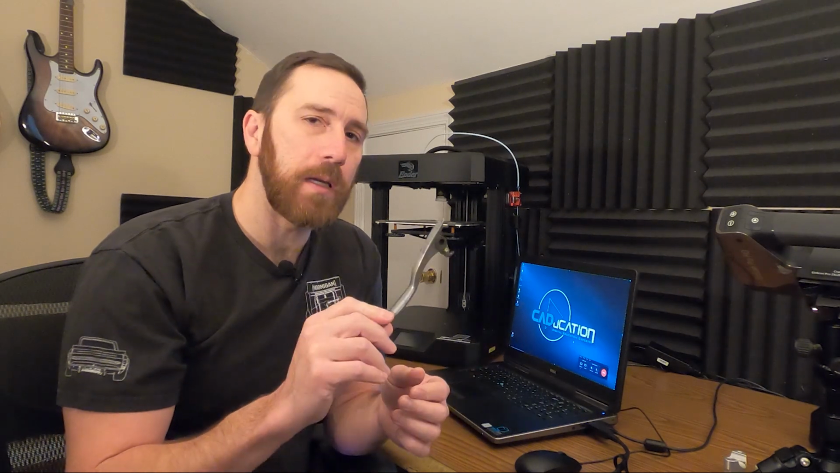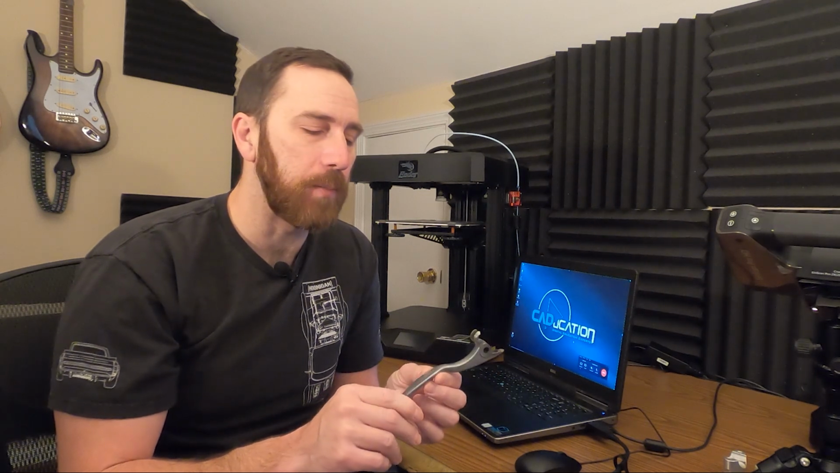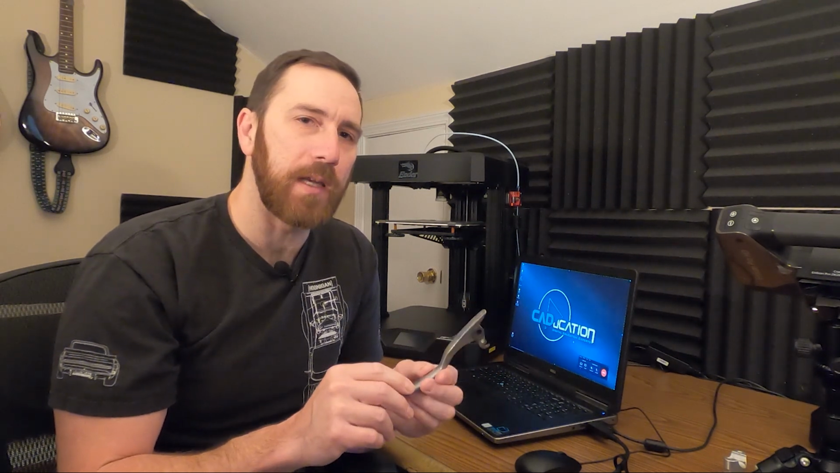So the next part that we have here is the brake lever from the same bike. Now, I didn't do any clean or prep on this part. This is exactly how I keep it in my toolbox when I go riding, just a spare that I keep with me. Now, this part is cast aluminum, and because of that, it doesn't quite have the same surface finish as a CNC machined part.